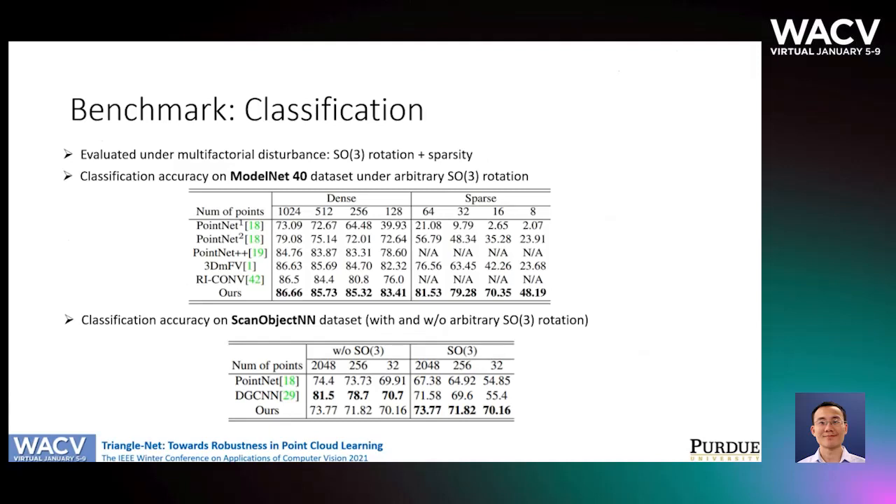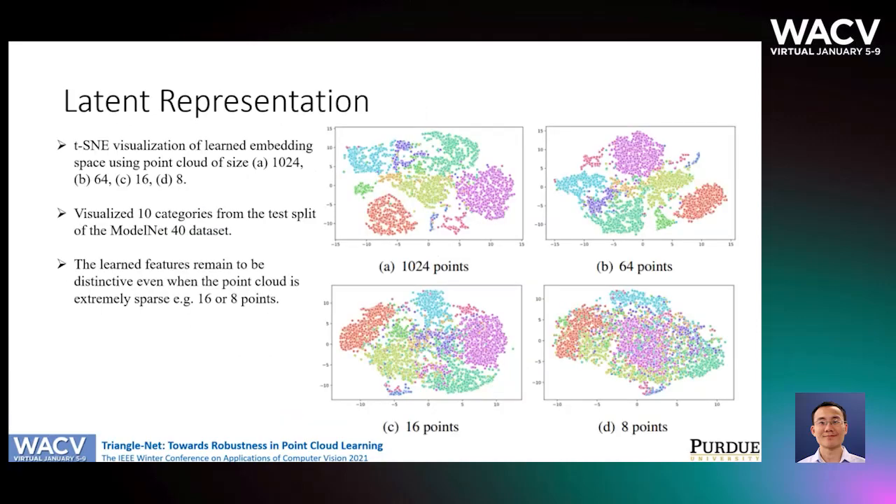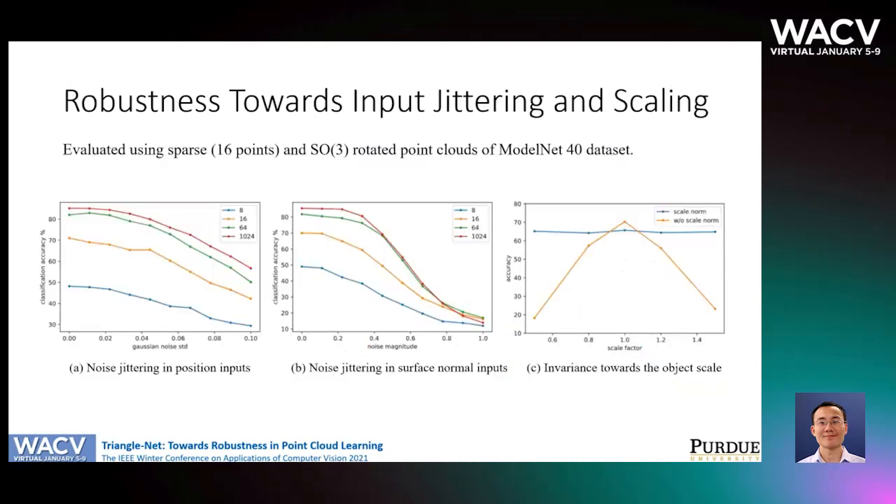Here, we showcase the quantitative results. The advantage is significant in both datasets as the rotated point clouds become exceedingly sparse. The discriminative power of our method can also be visualized by the t-SNE analysis. The visualized distributions showcase that our latent representations are distinctive even for extremely sparse point clouds.